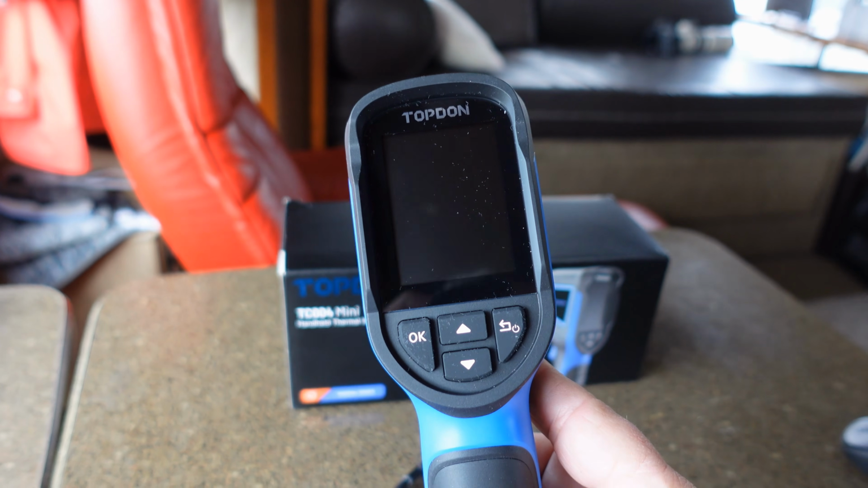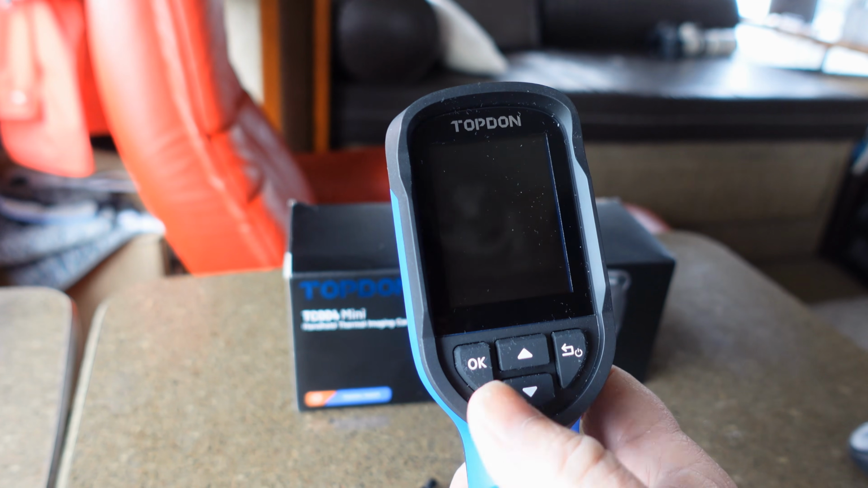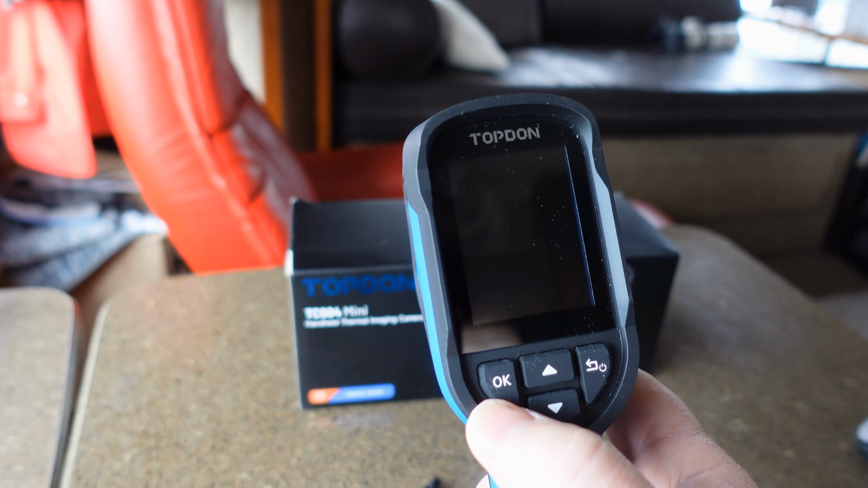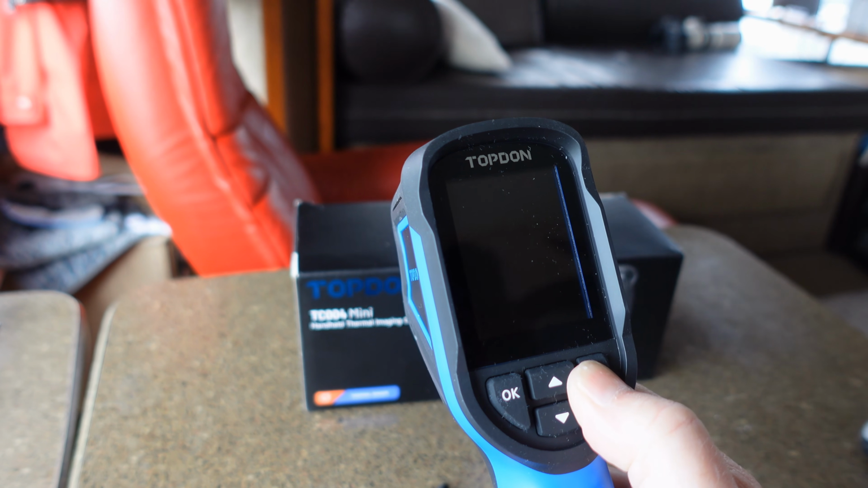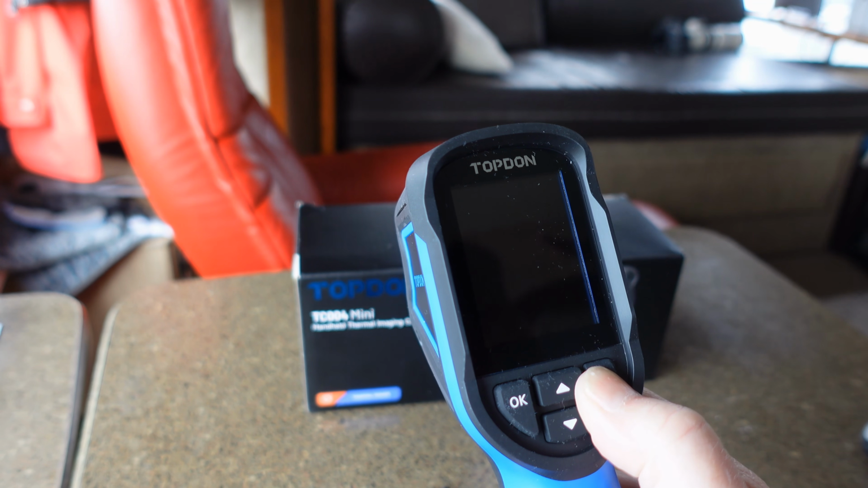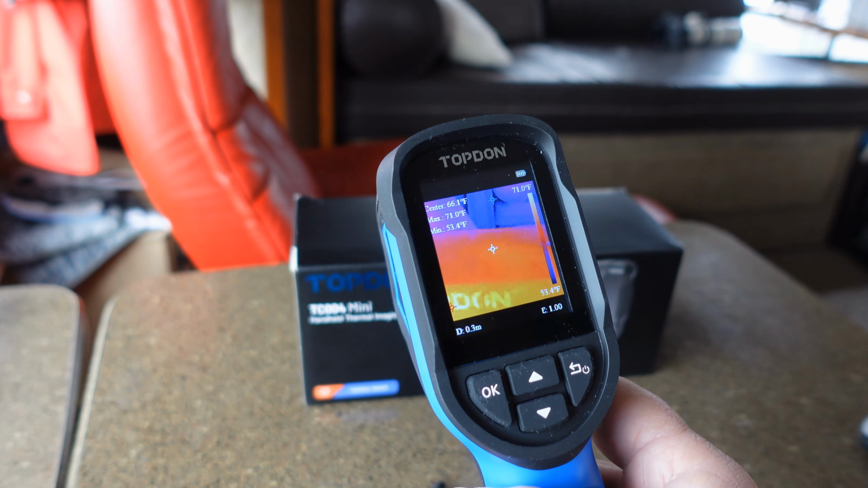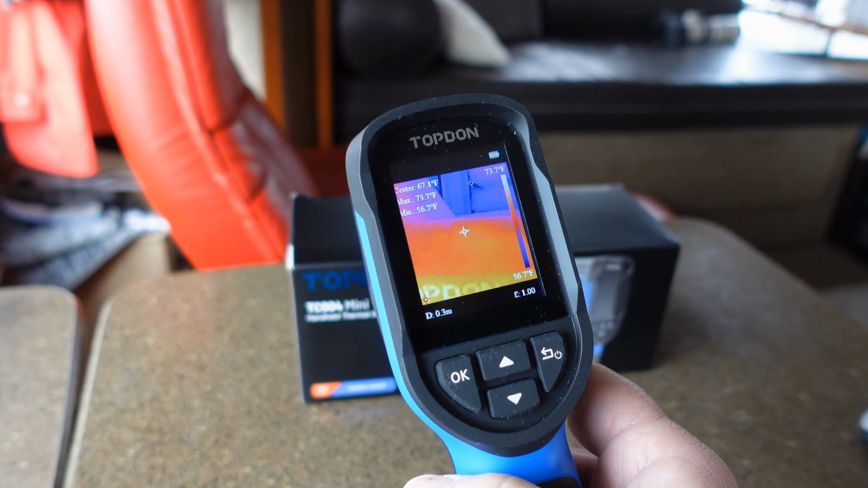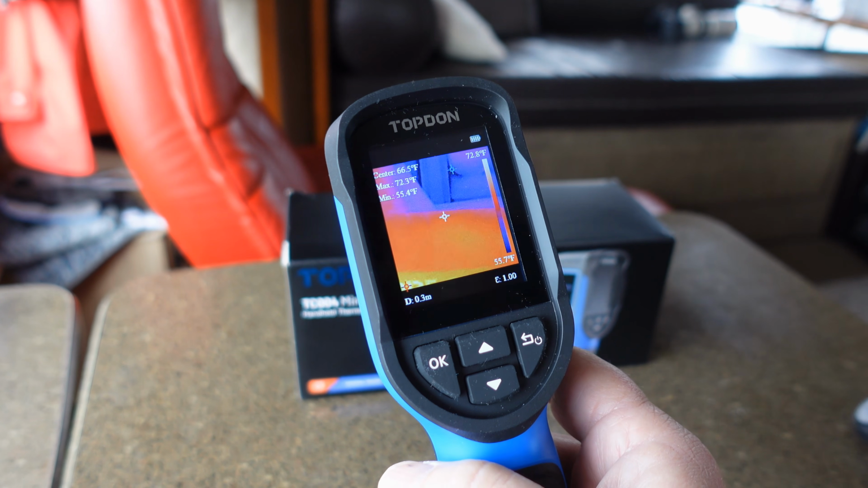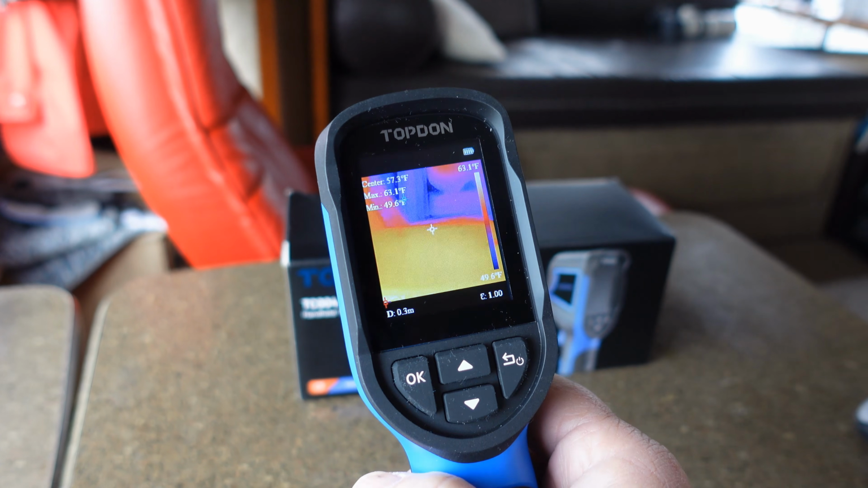Trade-off is the resolution isn't quite as high. I think the resolution is 128 by 128, which the other ones are more like 256 by 192, although this does have a technology called TISR, Thermal Imaging Super Resolution, that pumps it up to a higher resolution for you through a kind of a software algorithm.